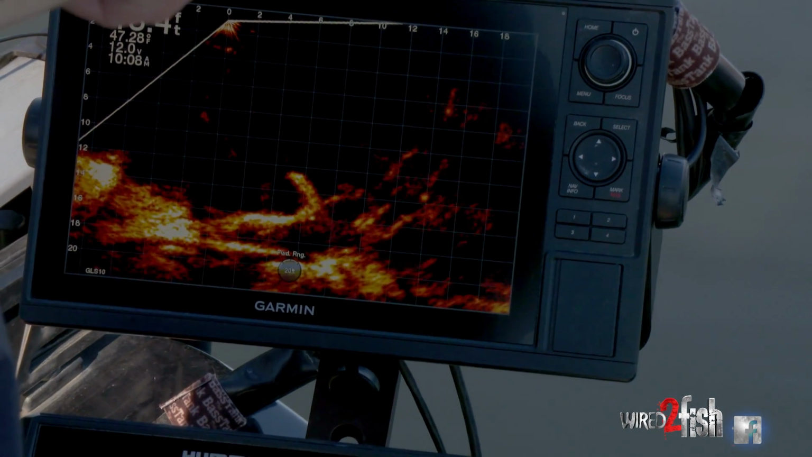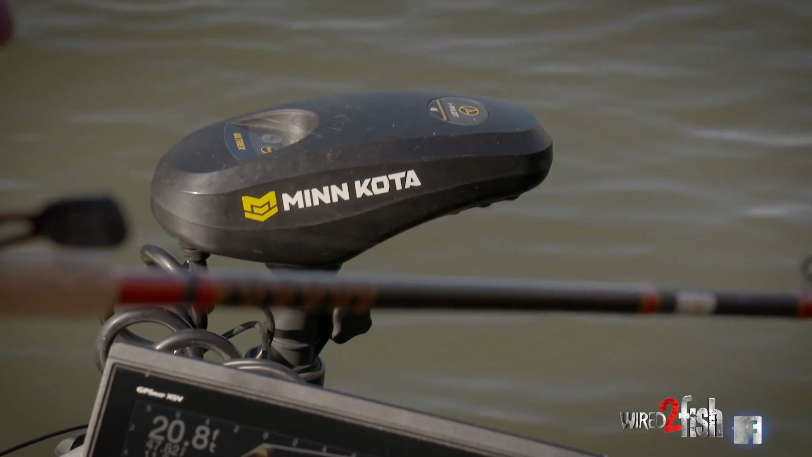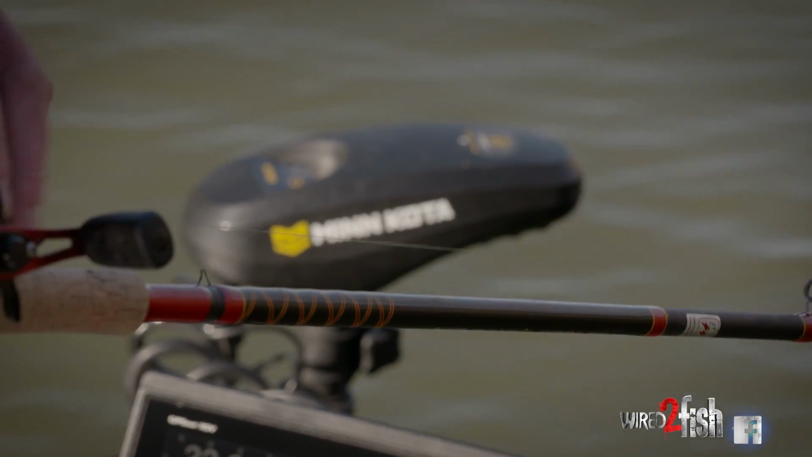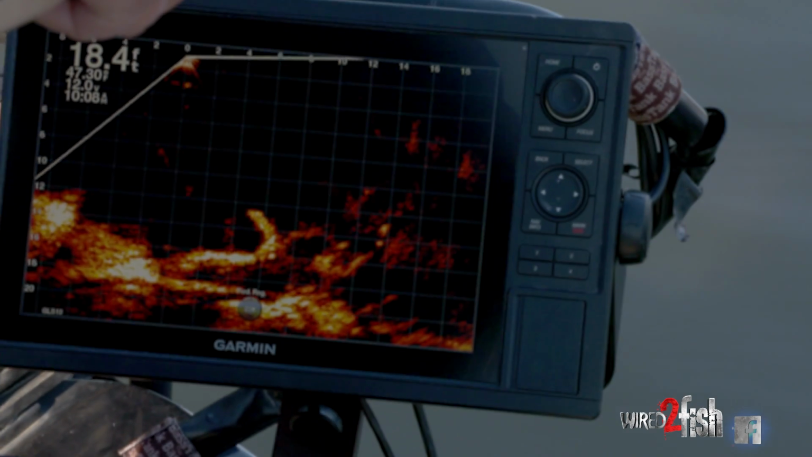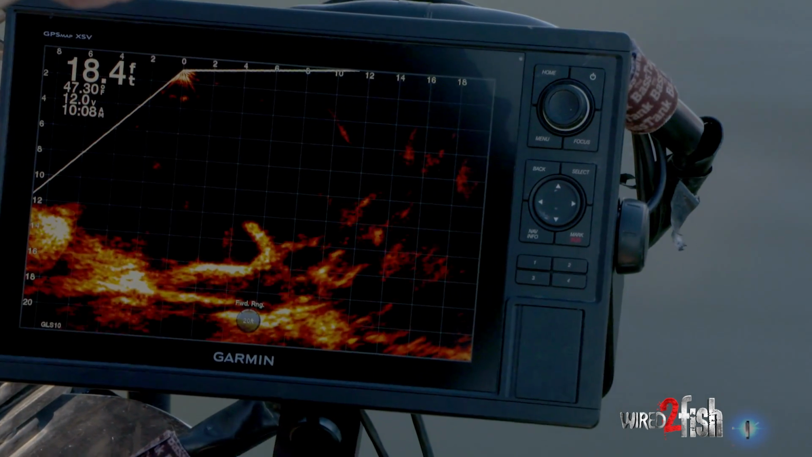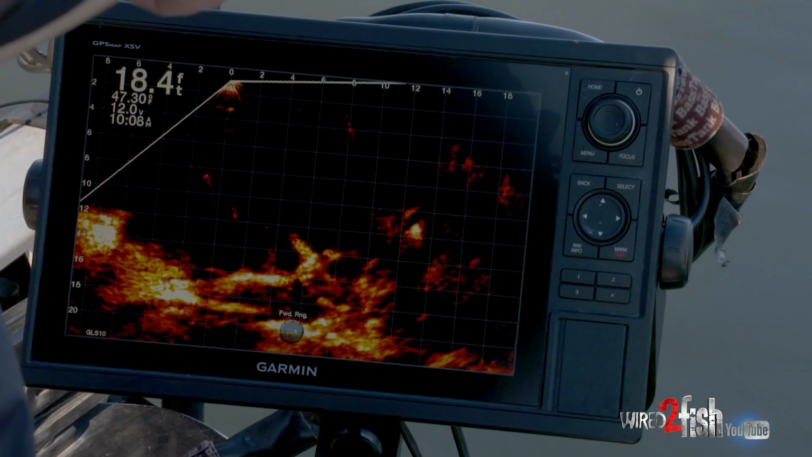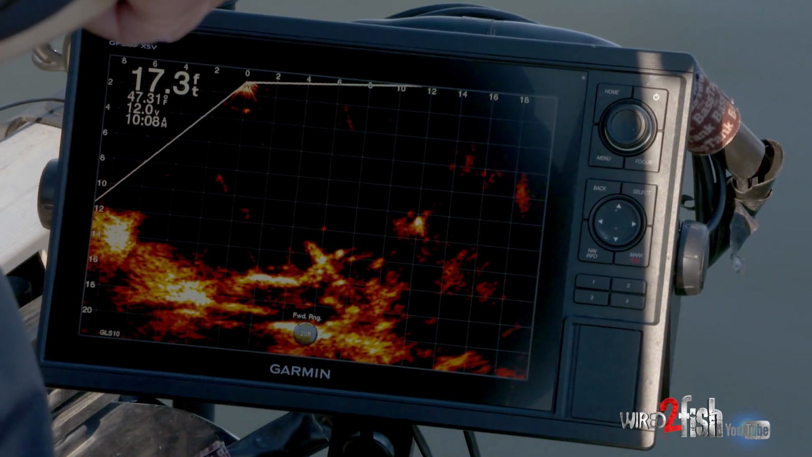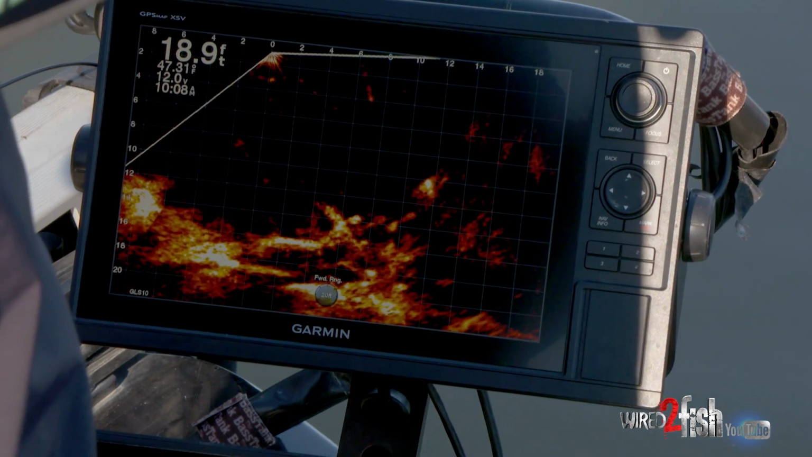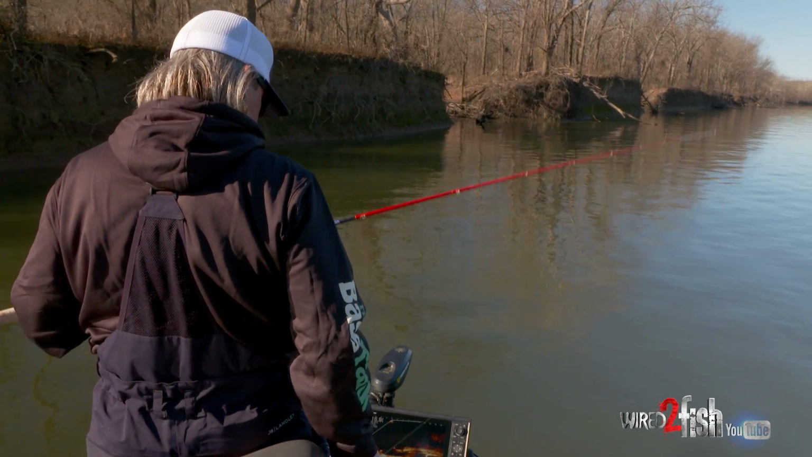Even though it may take me 2 to 3 minutes longer to pull up on a spot, I'm probably going to be more successful than the guys that rush up to it. This is the root ball end of that laydown. They're little crappie, but way down in the actual root ball itself, it looks like there's a couple of better fish, but not seeing 100% what I want to see on them. But that's just the nature of this river.